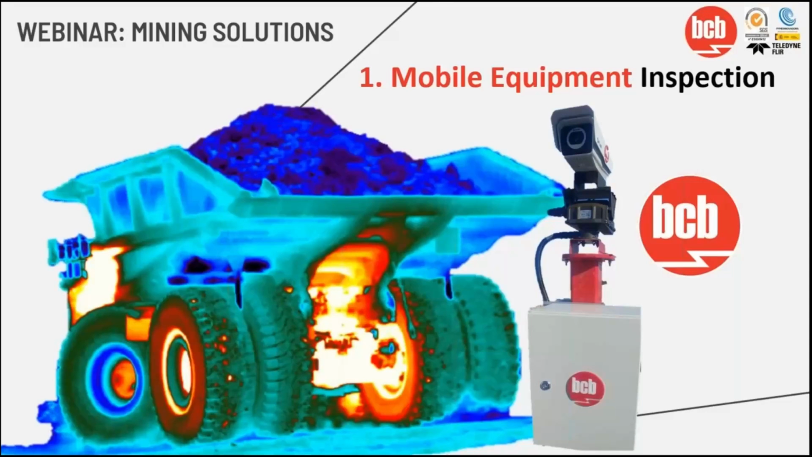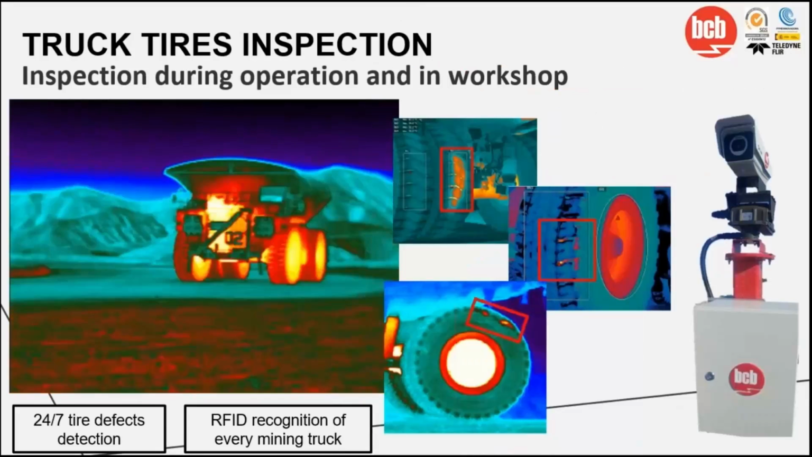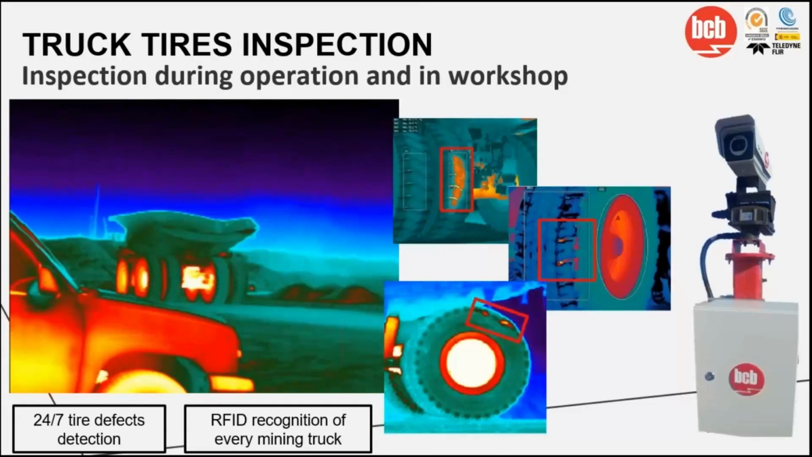One of the most common elements in mining are the motorized vehicles such as trucks and shovels. That's why it is important to keep them in optimal condition. Here are some examples of applications. Truck tire inspection. The inspection of the tire is really important. Why? Because even a small injury over time can become large damage and leave the truck